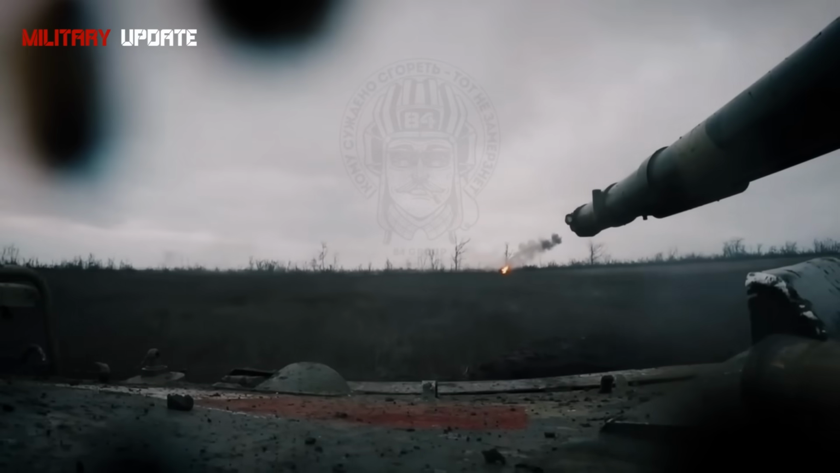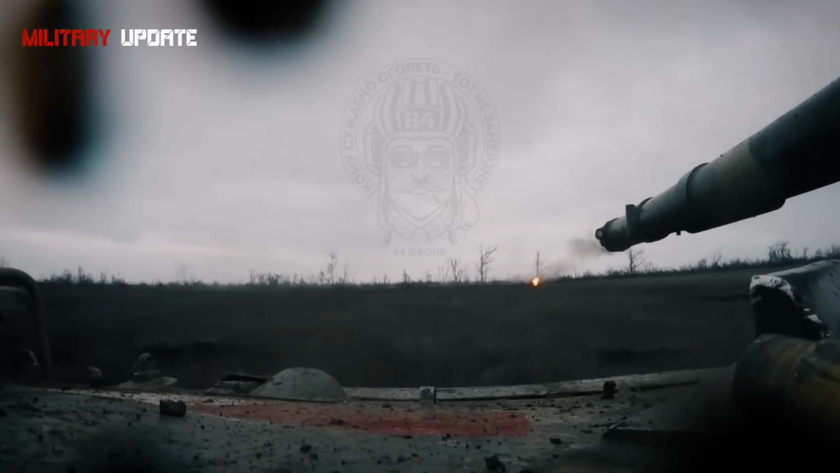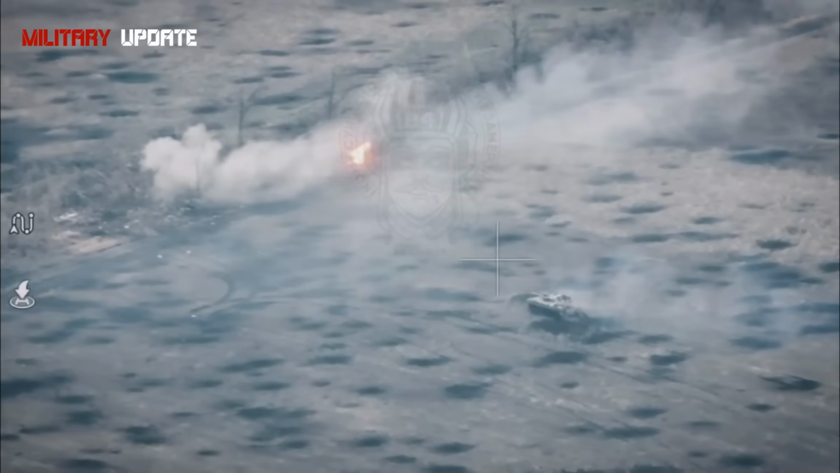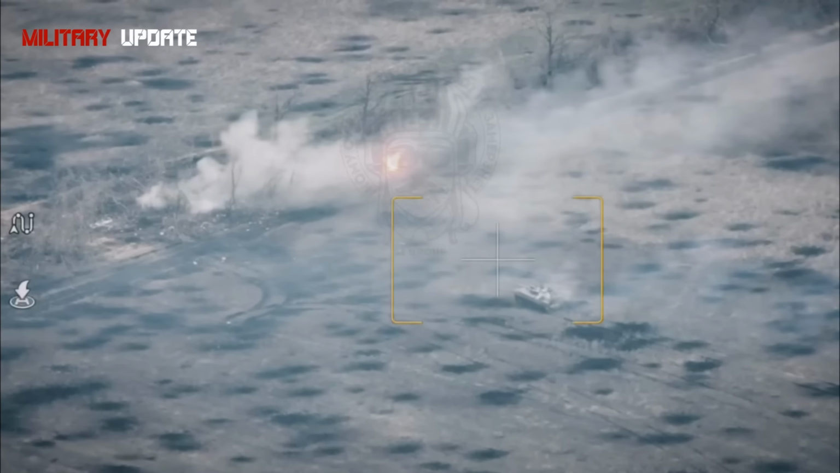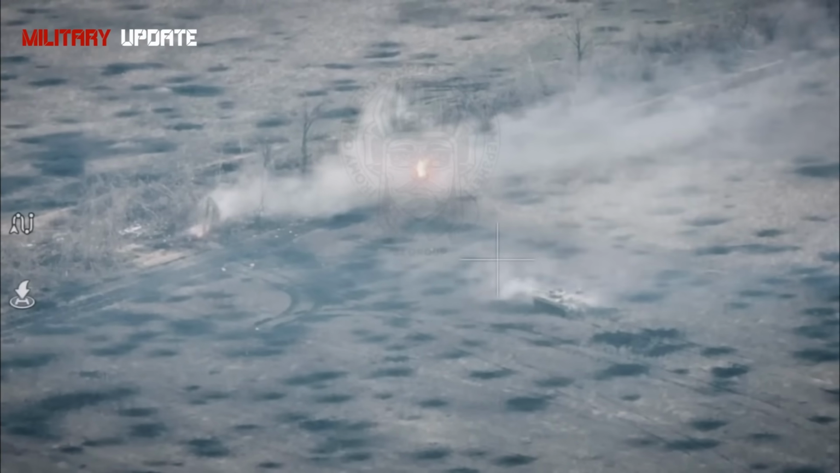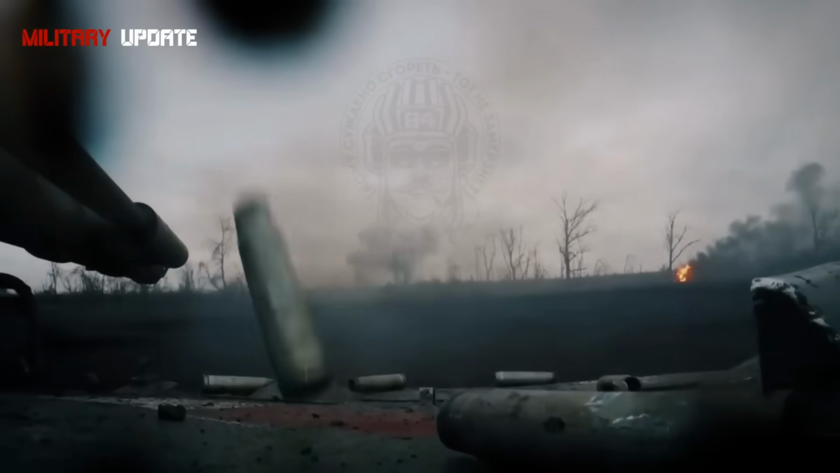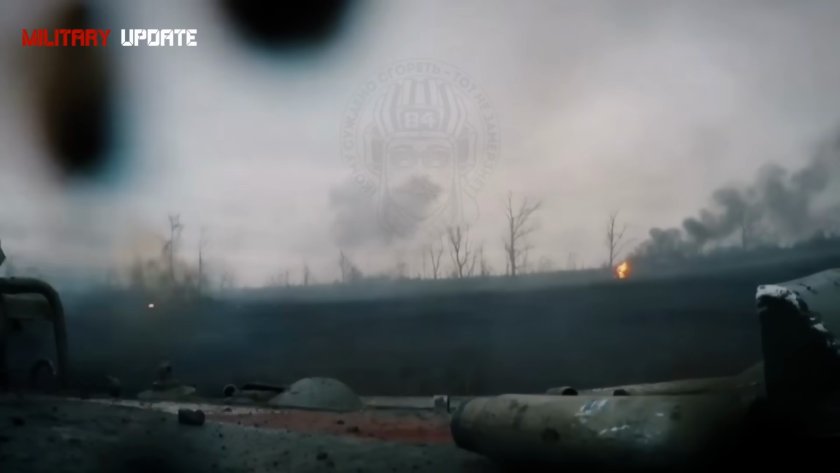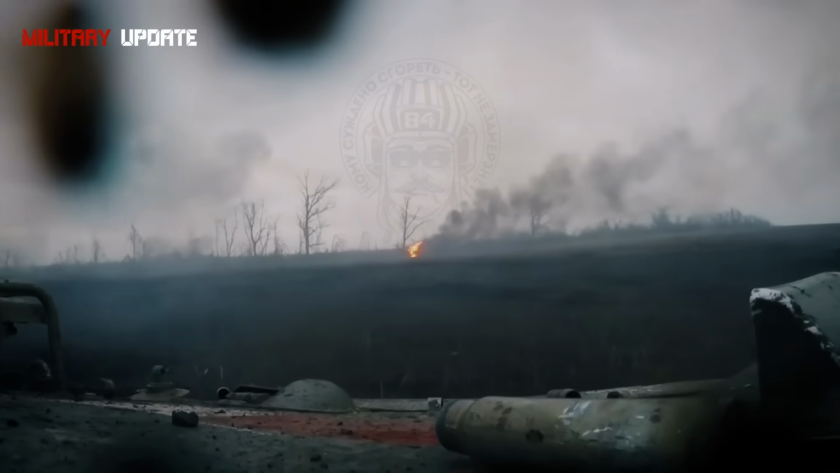under heavy pressure. Drone footage and onboard vehicle cameras captured the Russian forces steadily closing the distance to the Ukrainian front line. The coordinated assault appeared methodical and aggressive, with Russian soldiers gaining ground meter by meter under the protection of armored firepower. At this time, the exact number of Ukrainian casualties and the size of the advancing Russian force